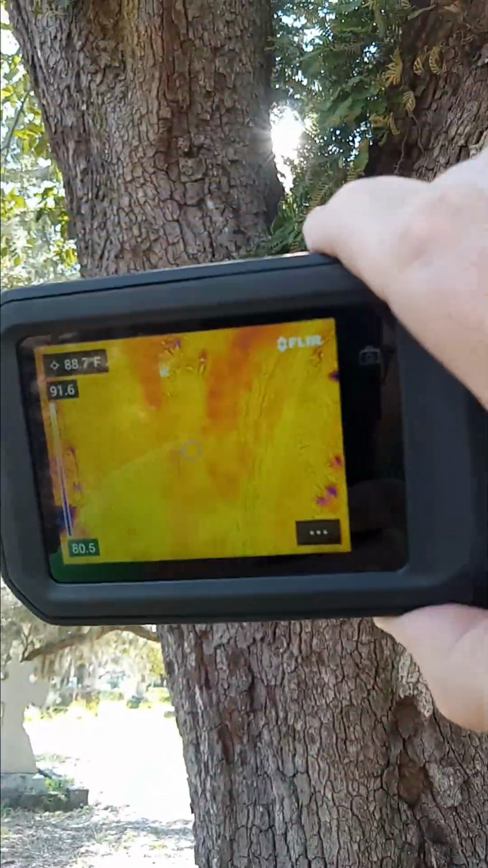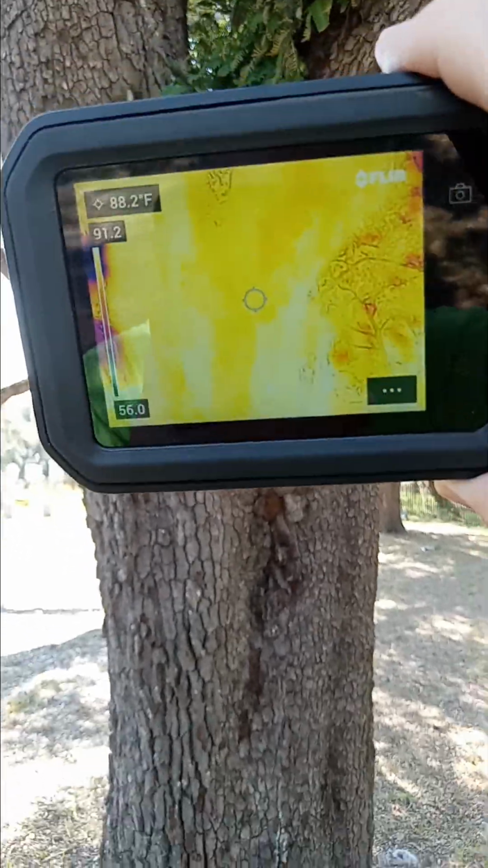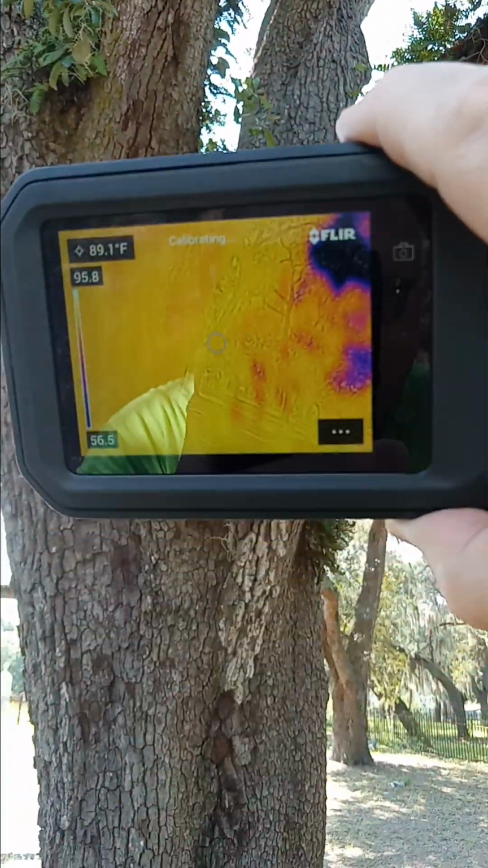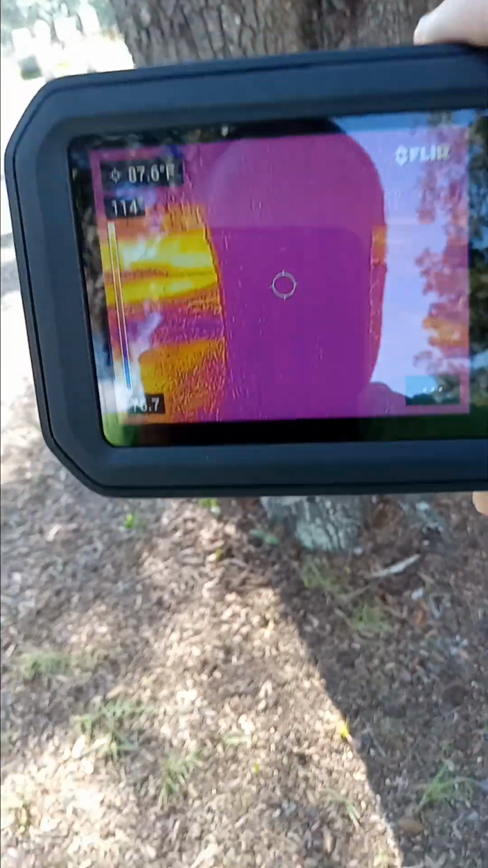See how if they come up cooler. Let me back up a little bit. In this case, from this position, moss is not coming up cooler. It's about the same temperature as a tree. And this is the shade side.